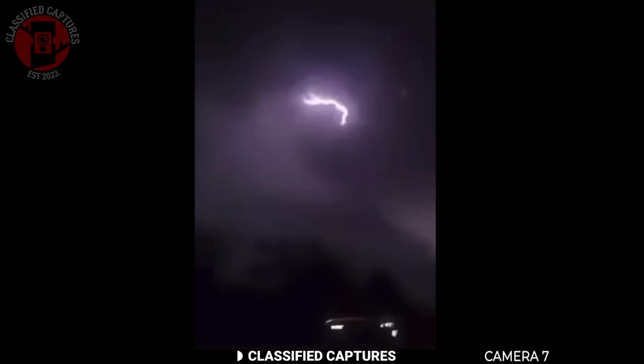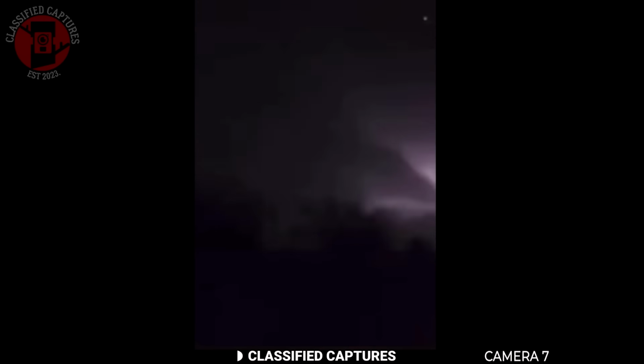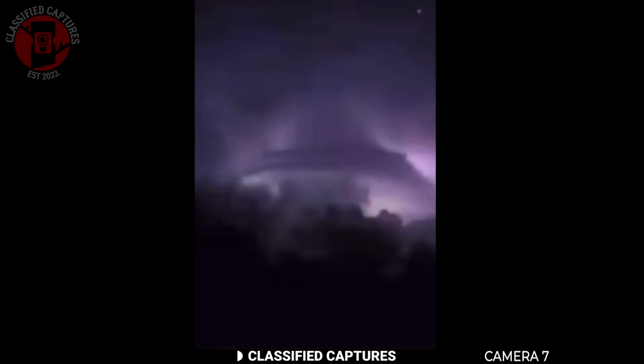Yeah, it looks like a... Oh, what is that? Oi. What the f***? Oh, that's a tornado upside down? That's what it looks like, an upside-down tornado, dude.